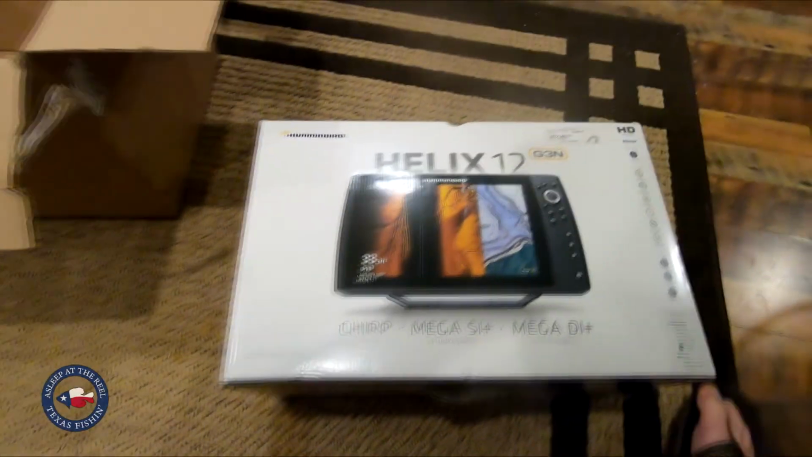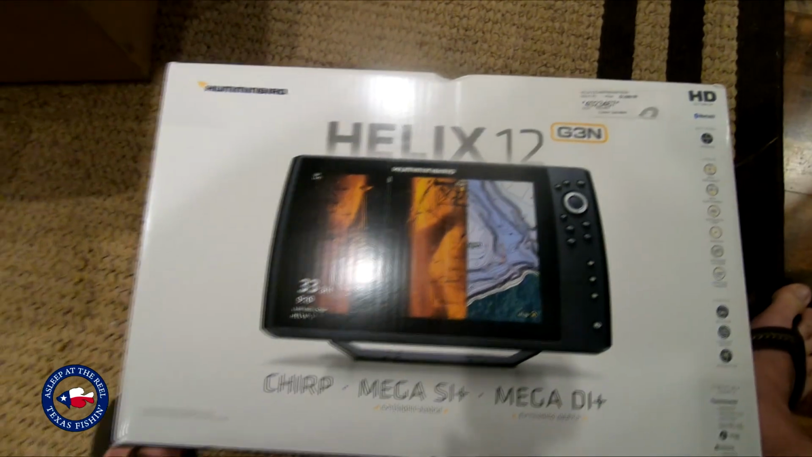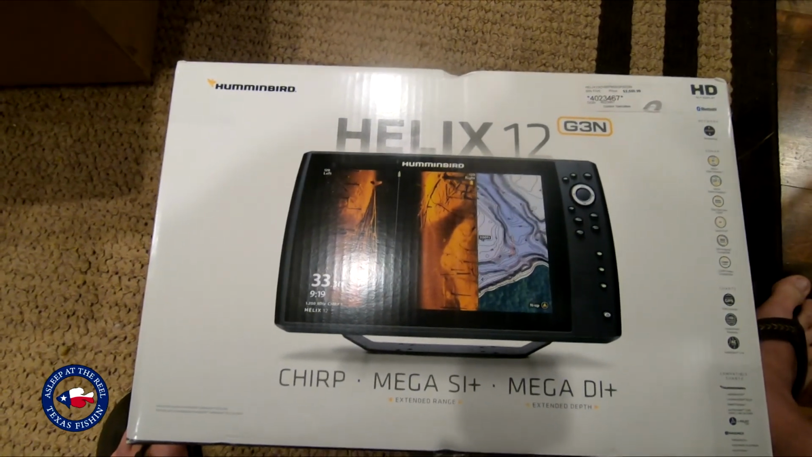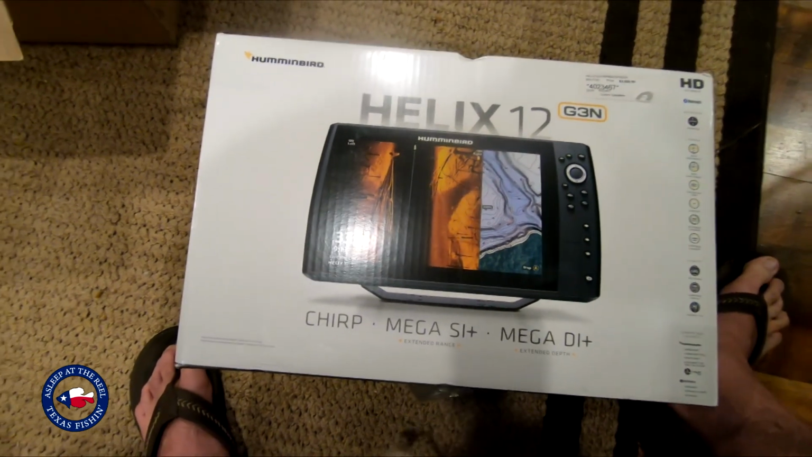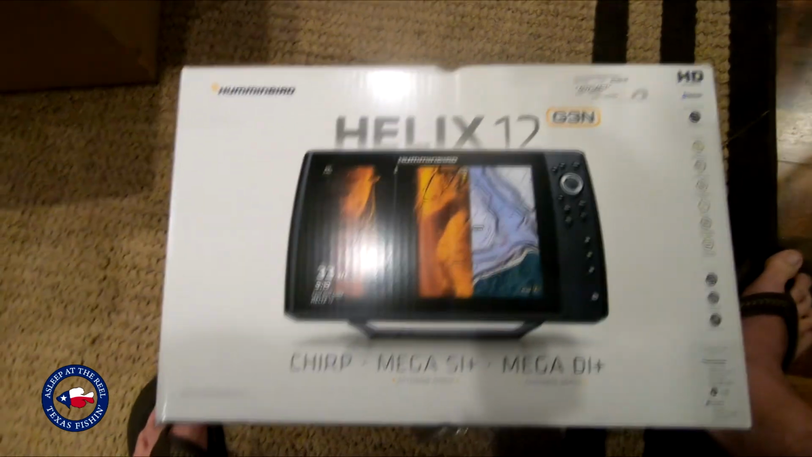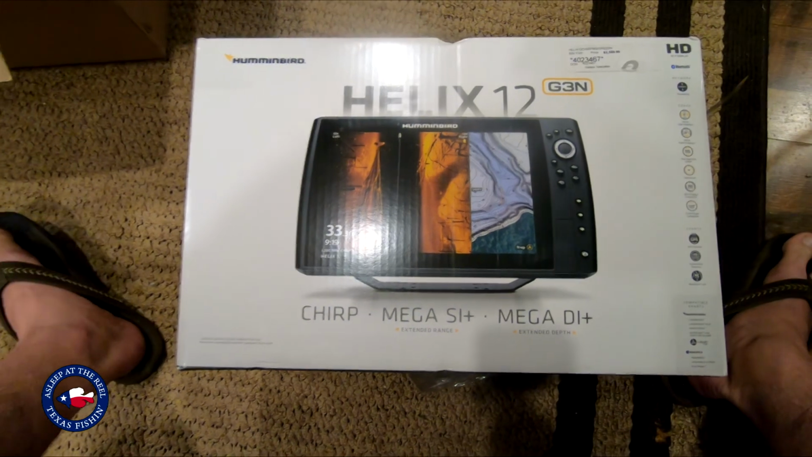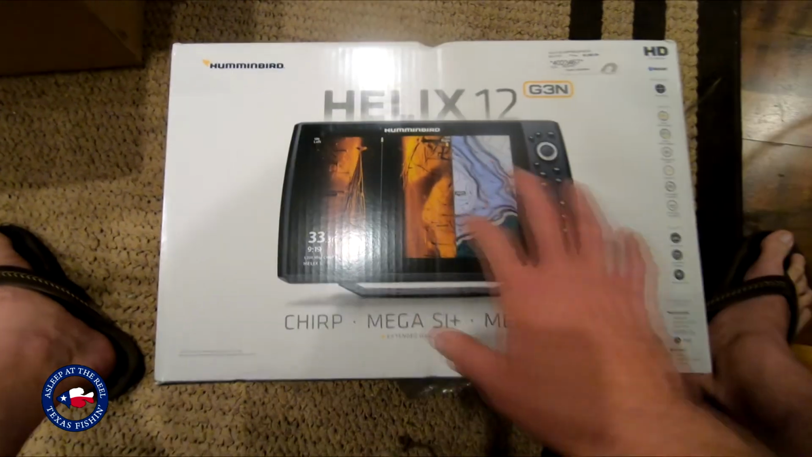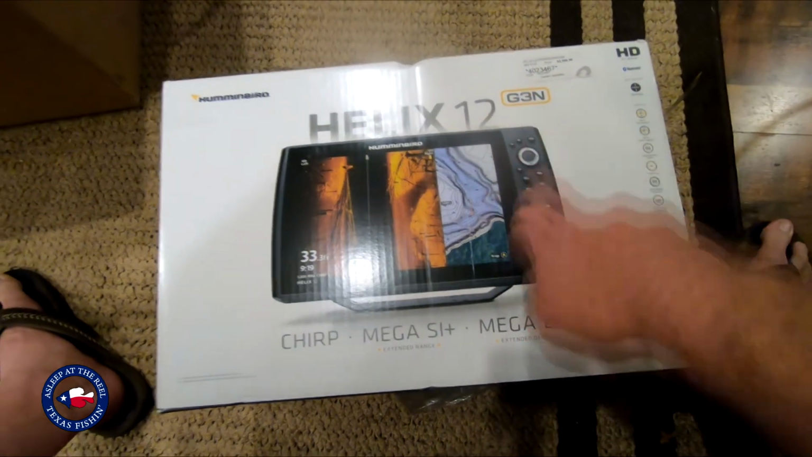All right, sorry, had to move these around. I've got one already on the back, and it's the G2N. Not real happy with the down and side scan on it. I think I may have the wrong transducer, but it's a used one. So I went ahead and bought the 12, the Mega side and down G3N.